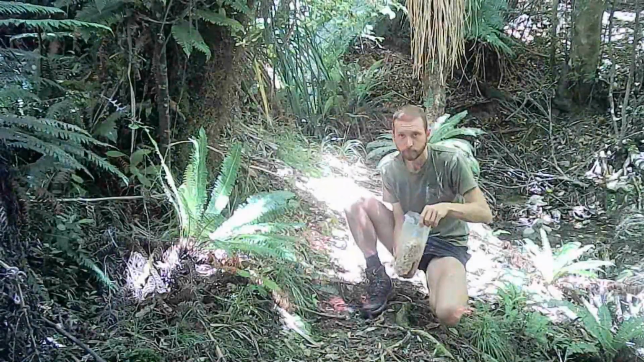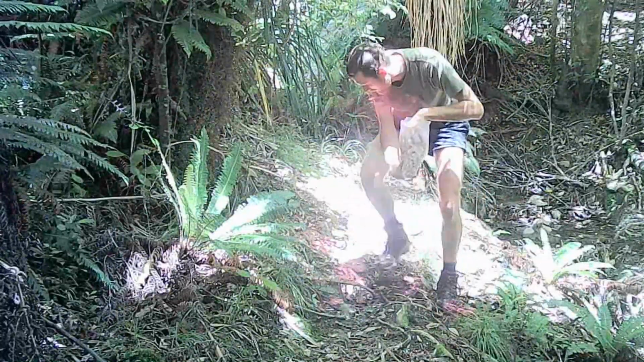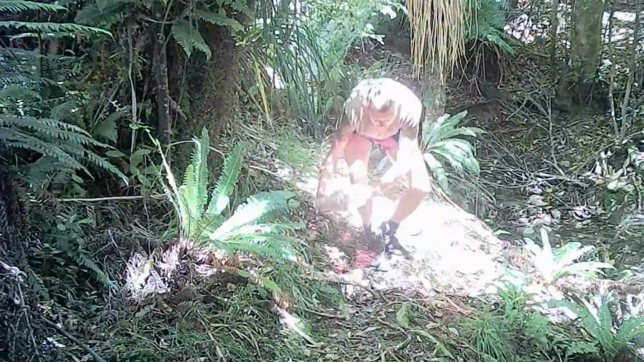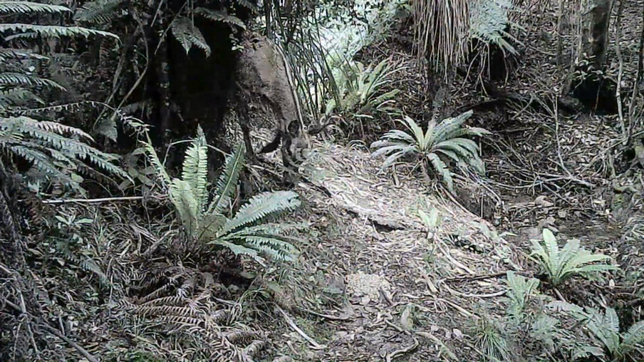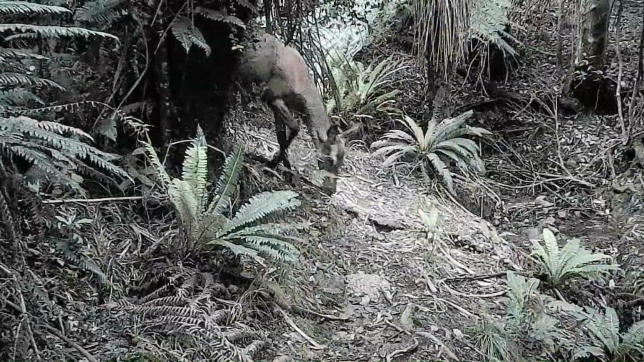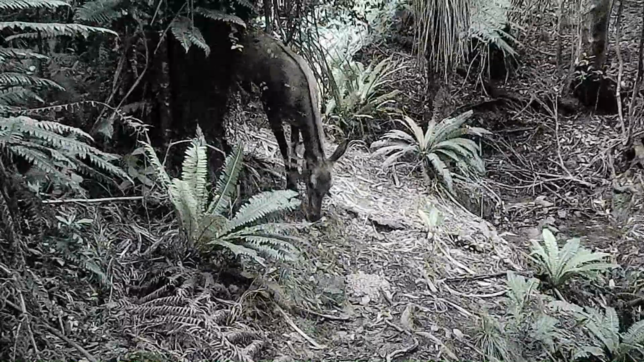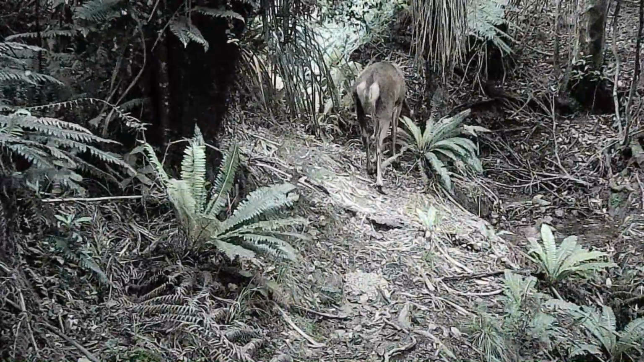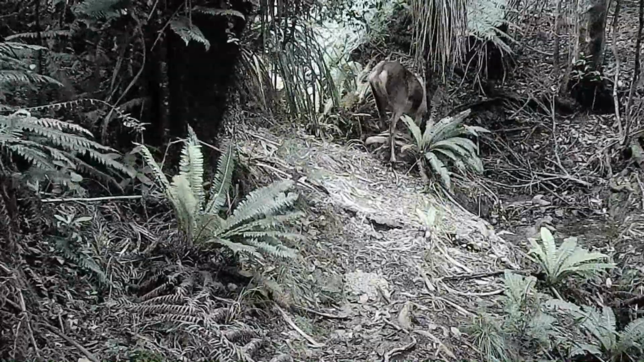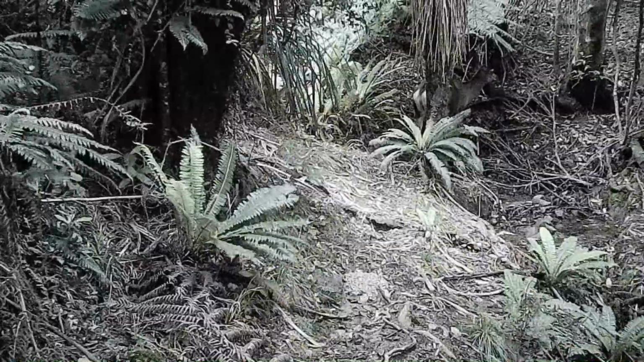Alright, we answered the question pretty quickly. What likes to eat Nutri-Grain? It's me. I love eating Nutri-Grain. So, let's see what animals like it. Here we go. Deer, heading into the Nutri-Grain. Is she going to eat it? Ooh, not this time. Definitely interested and not spooked by it like I thought they might be, but...